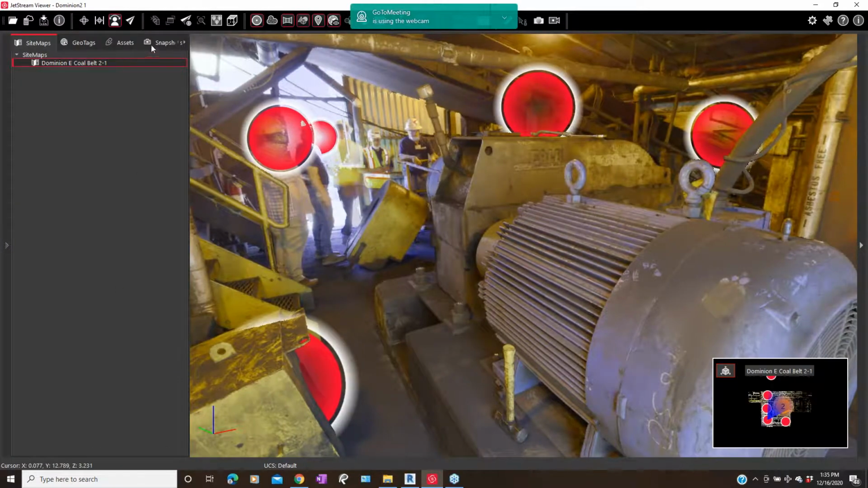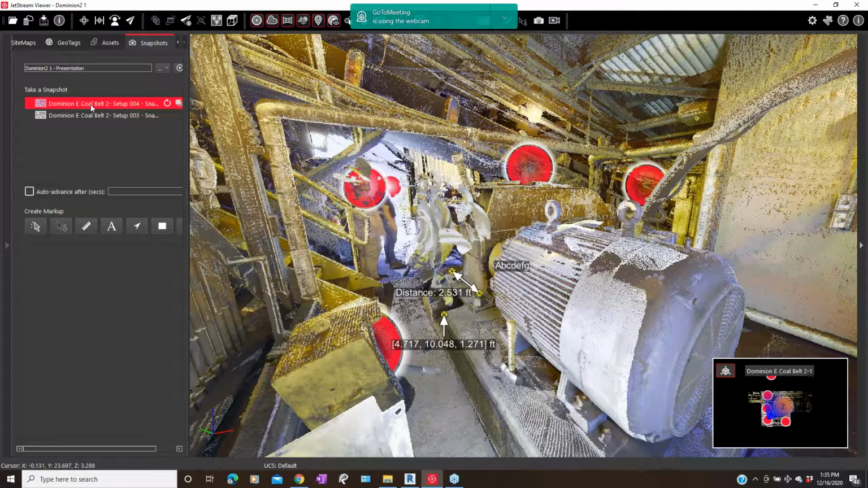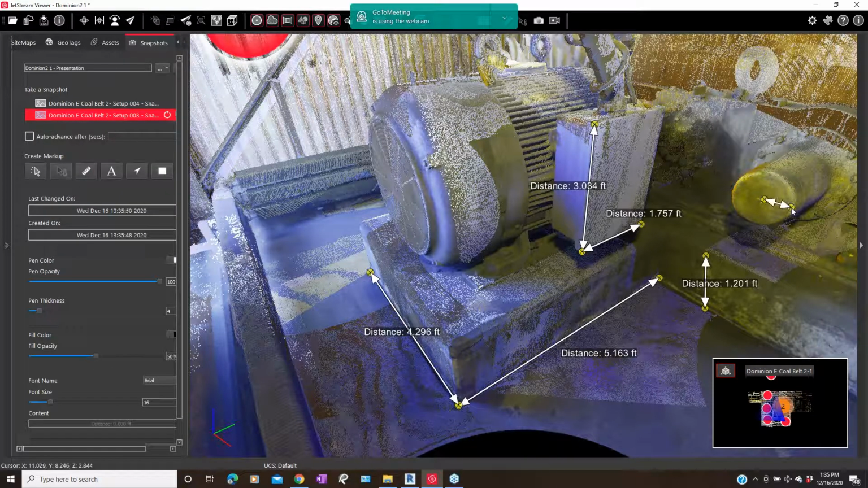But the other nice thing is we can take snapshots and we can also measure it. So for example, here's a snapshot we already took where we measured certain distances. Here's another snapshot with other distances measured. Now you can continue to measure additional points, like we needed to know what the radius is of this piece right here. So we'll just look at the radius right there. And that's 0.359 feet. And all I need to do is say, okay, add that to the file, and we've added that measurement.